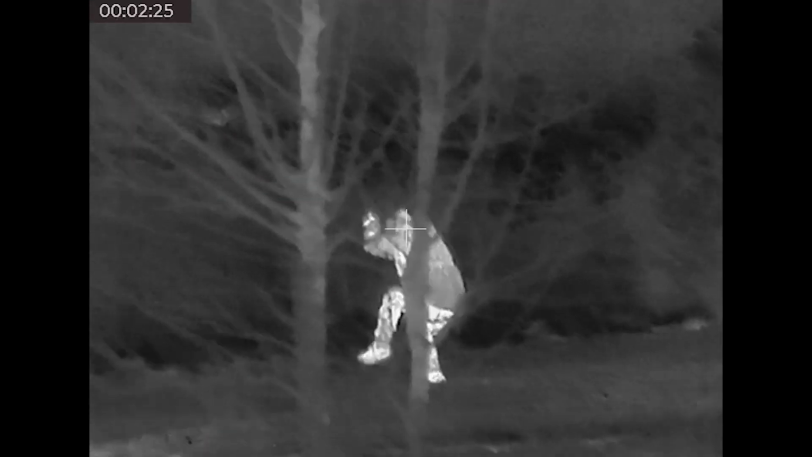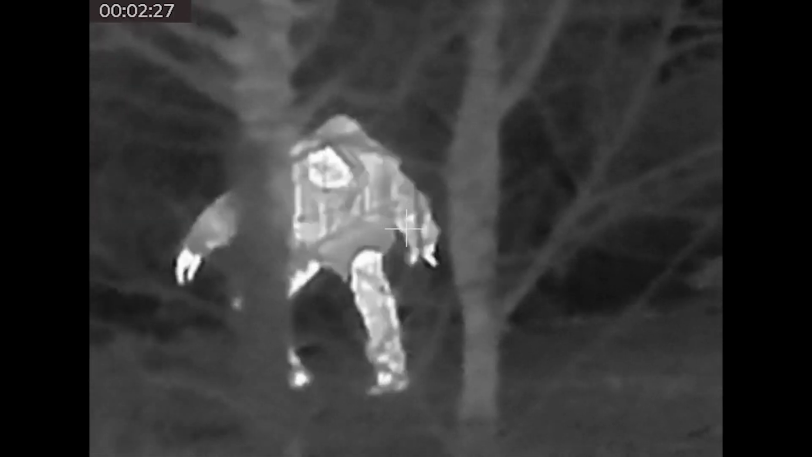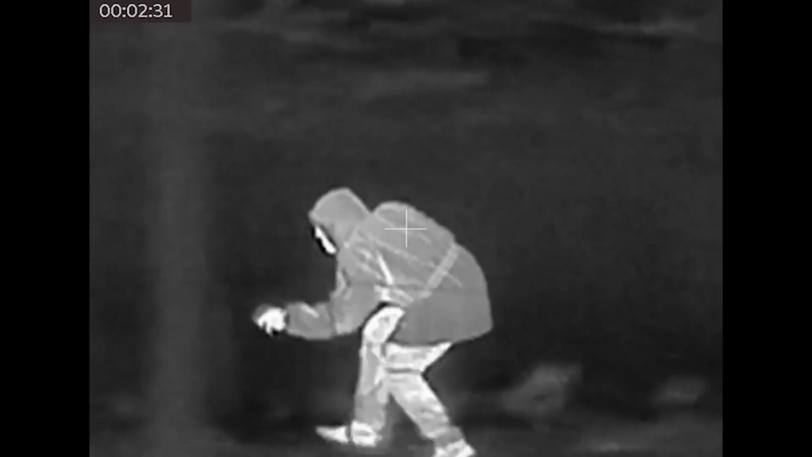Soup. I got eyes on a target. 12 o'clock, about 400 meters. I can't make out anything in this darkness. Get the thermal. Let's take a look. Light him up like Christmas. Alright. Got a target. Positive ID. Positive ID on him out there behind the tree. Right, copy. Take the shot.